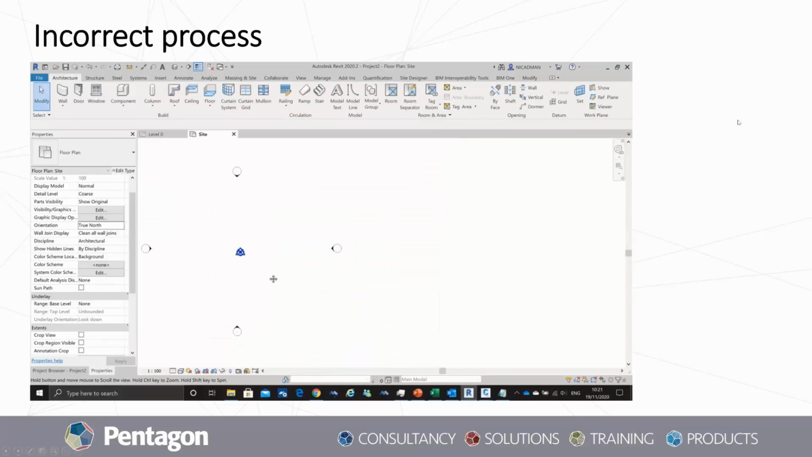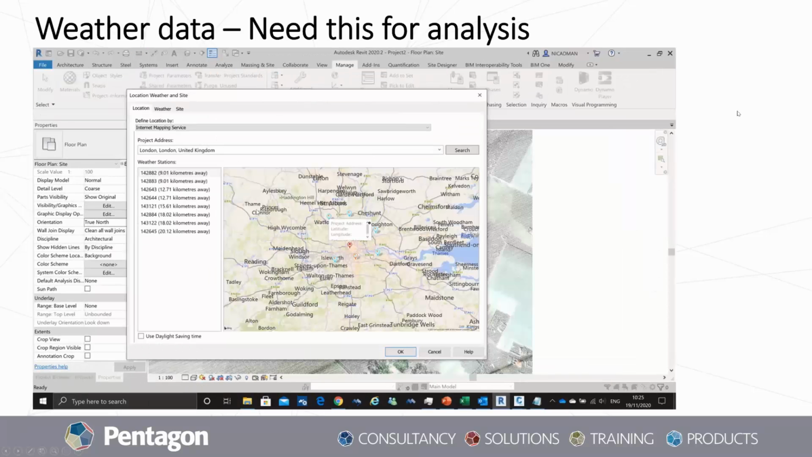So I'll just move on to the last point that I had there about the weather data. Again, it's important to note that we need this for the analysis. So as I mentioned before, with these points, they're just points in space. And yes, the X, Y, and Z points that we have brought in, they are according to a grid system. But as far as Revit sees it, it is just a point in an area, but it doesn't have any sort of smart environmental data attached, and this is where assigning your location, weather, and site data comes into play.